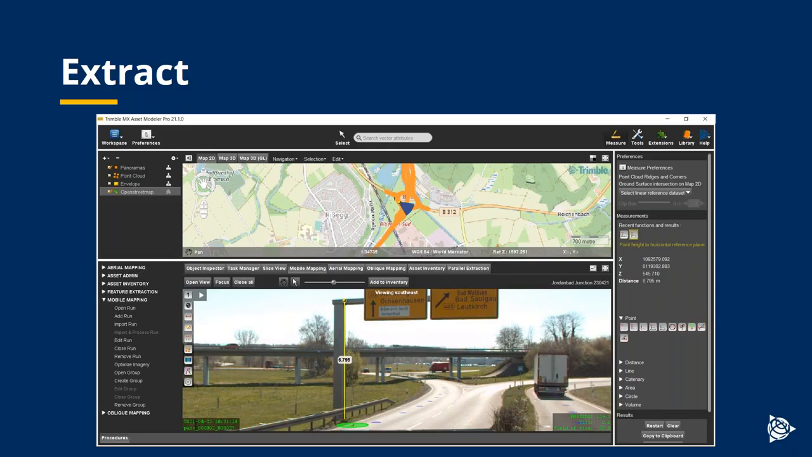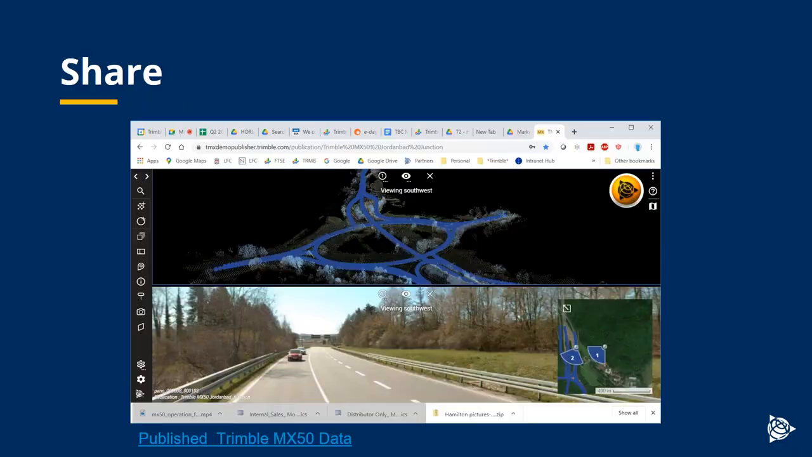Then, as mentioned, we can extract in TMX. This is our TMX product. Again, showing the same project and data being extracted here in terms of the road sign there. And then we can share the data in Publisher.